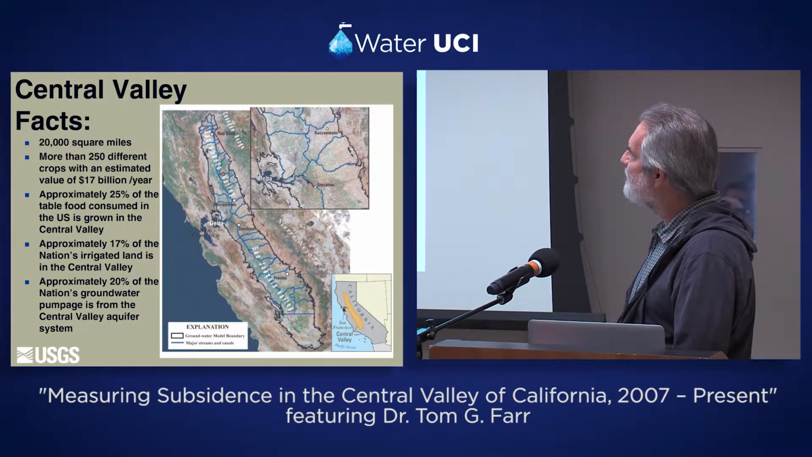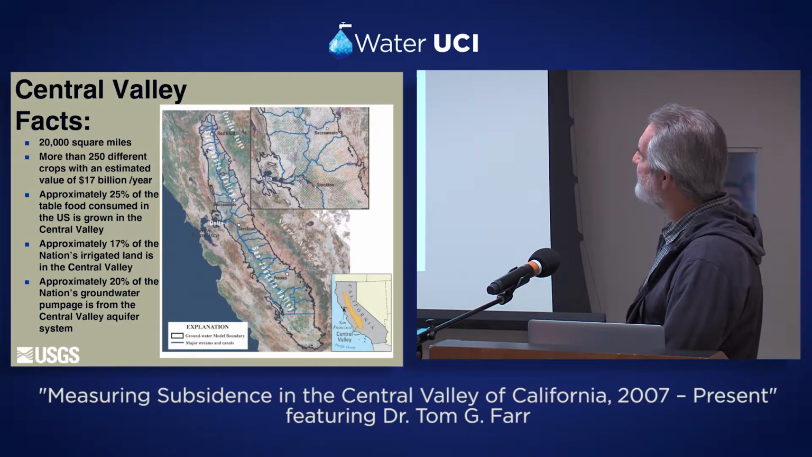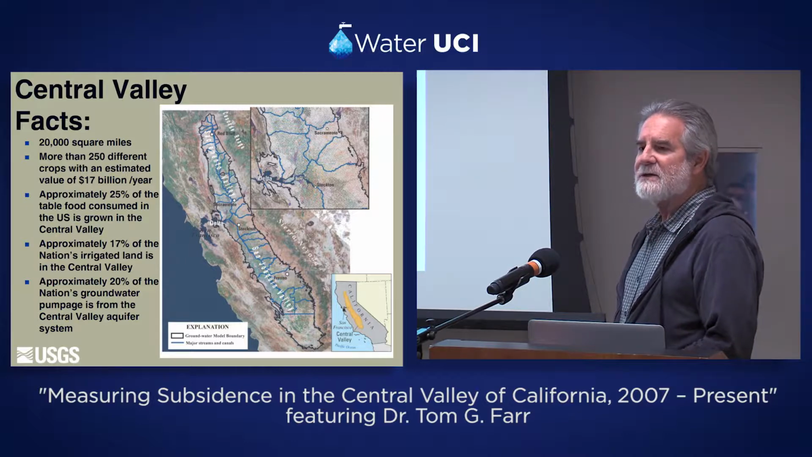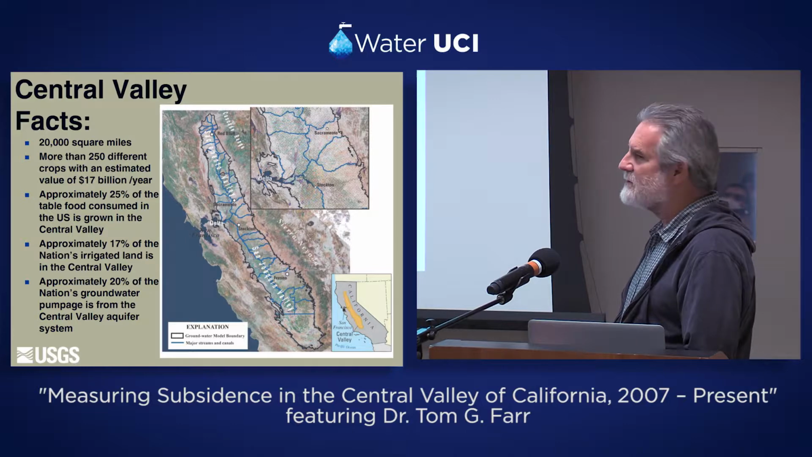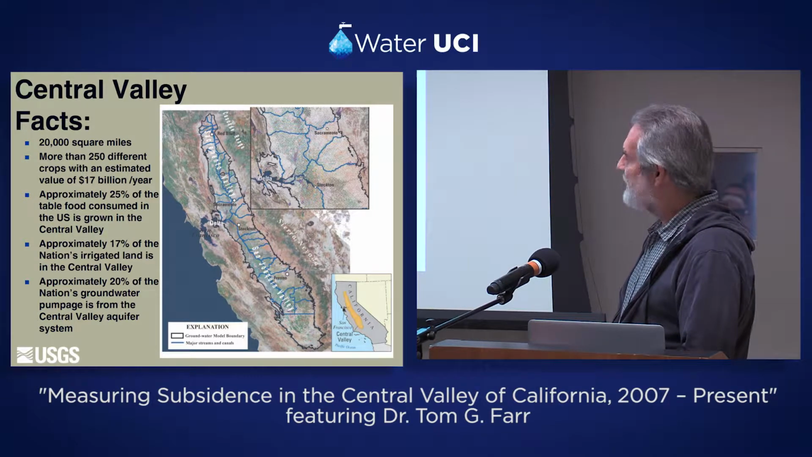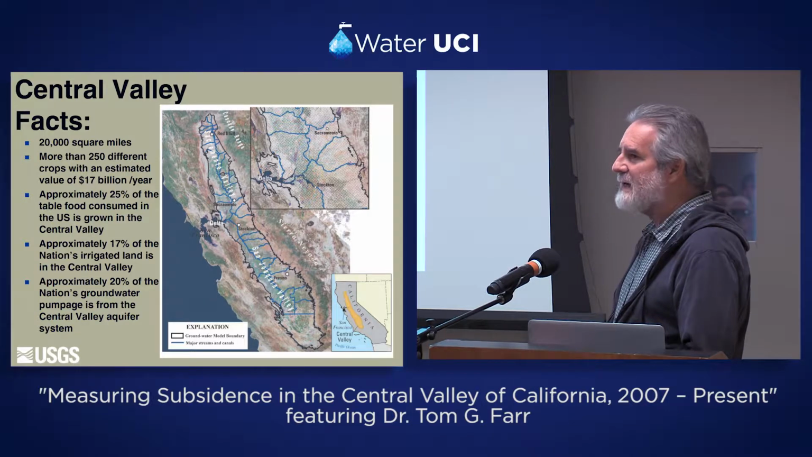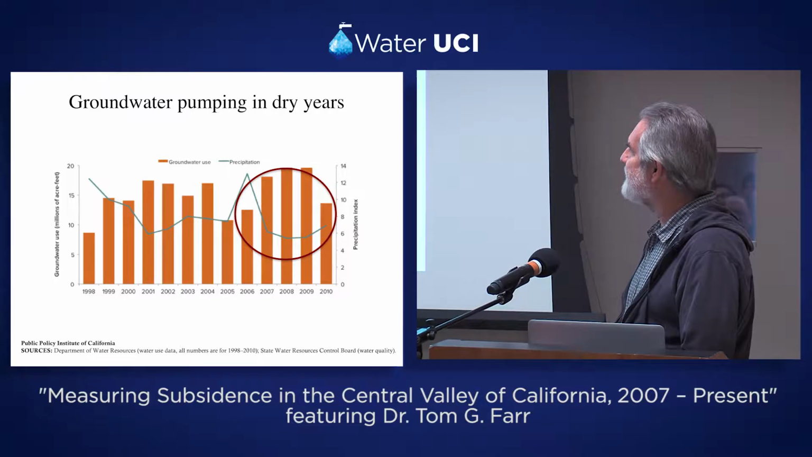So it's a really important area in terms of food production, but especially the southern part of the Central Valley, called the San Joaquin Valley, is a quite arid region. So they basically use a lot of groundwater to grow those crops, but because the weather's so nice, they can grow a lot of crops. So it's very important, but it's very susceptible to problems with water delivery.